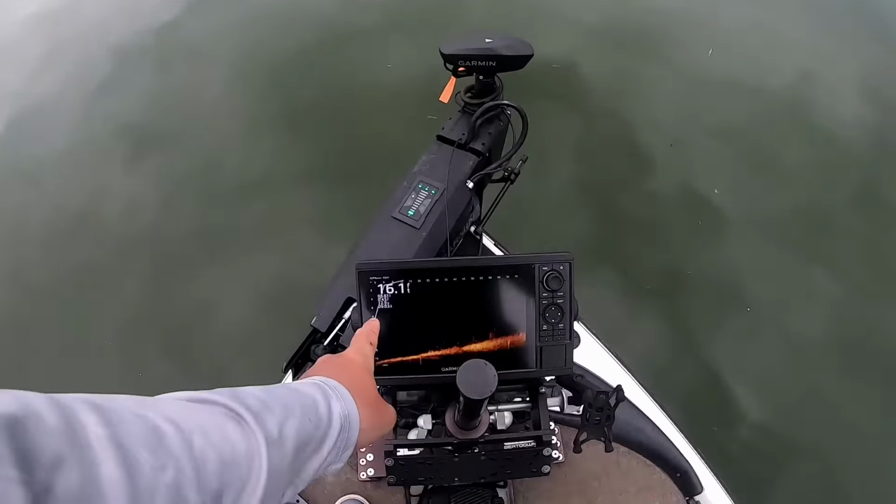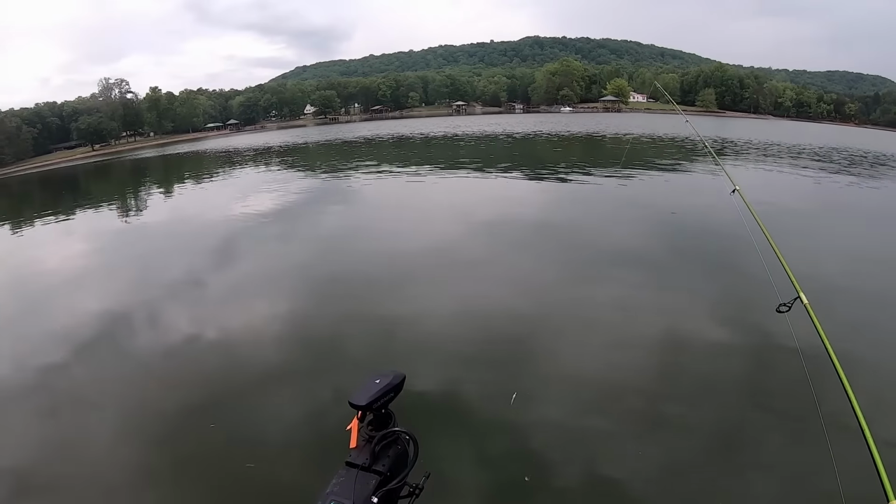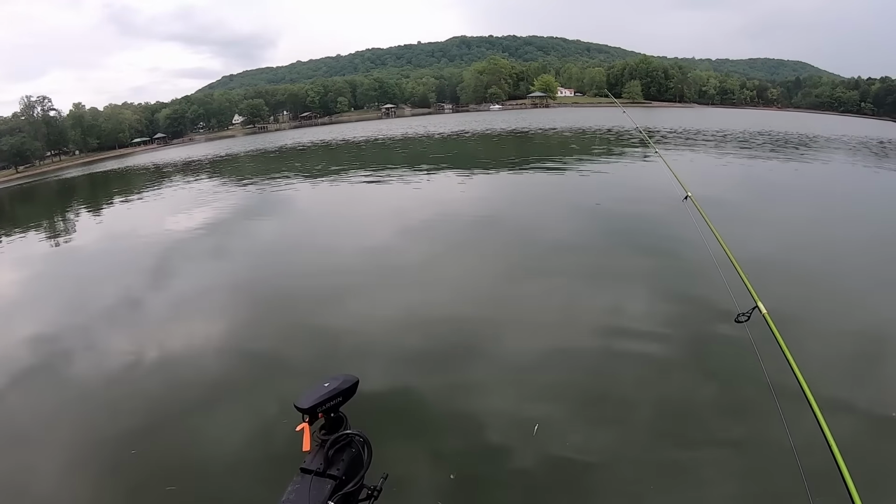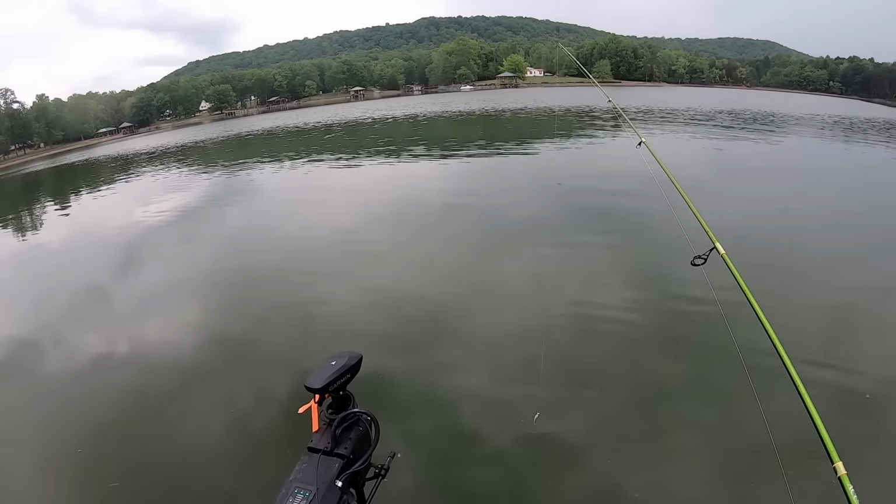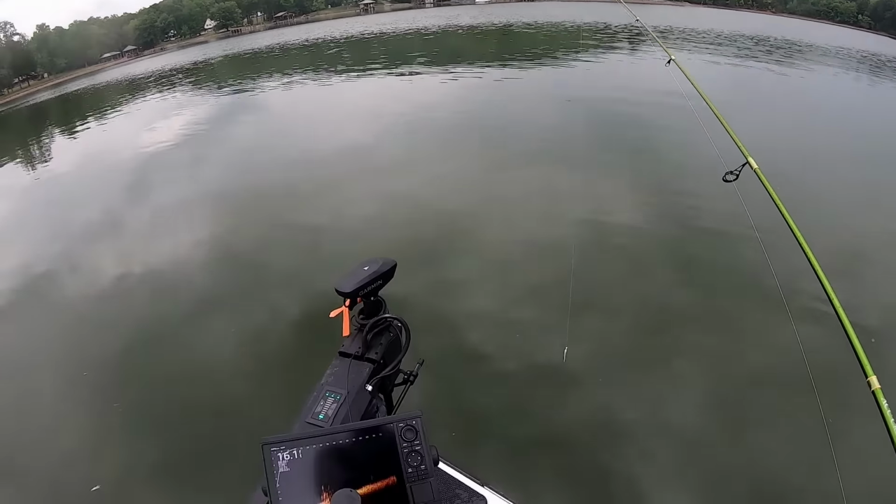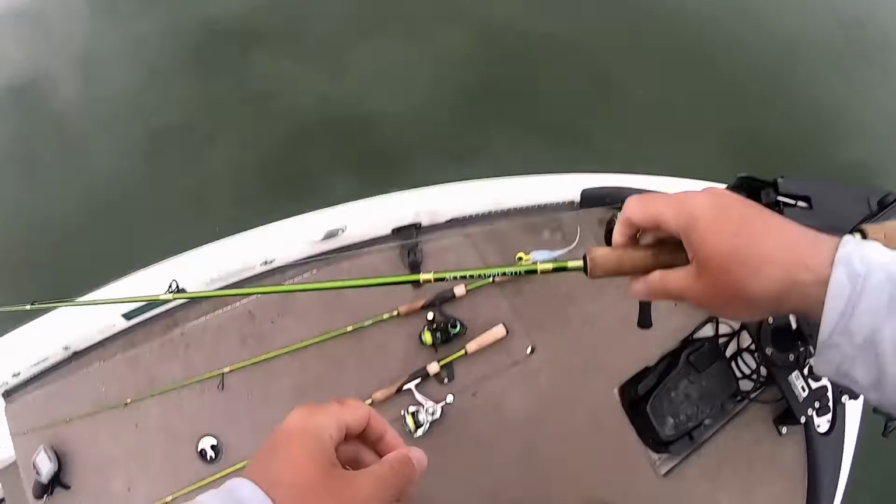All right, we got 9:03 right now, so the second hour already started. I'm gonna weigh that one in the second hour. So at about 9:30, I'm gonna make my run back if I can't find another fish. But oh yeah, there's a bigger fish down there. There's a couple of them actually. I'm gonna head out.